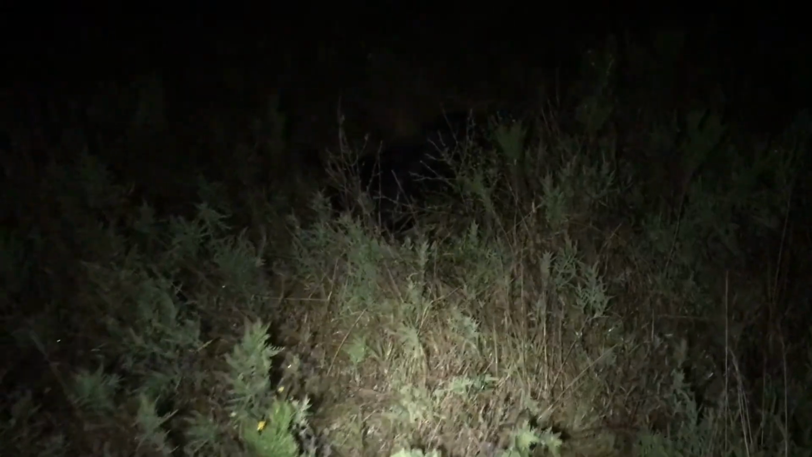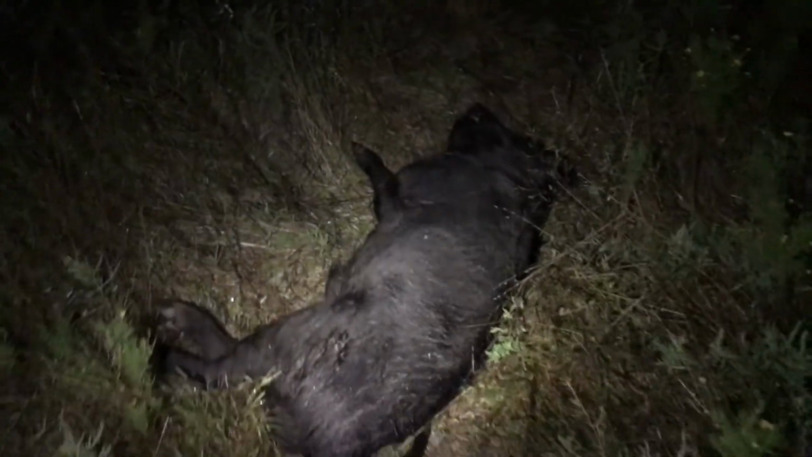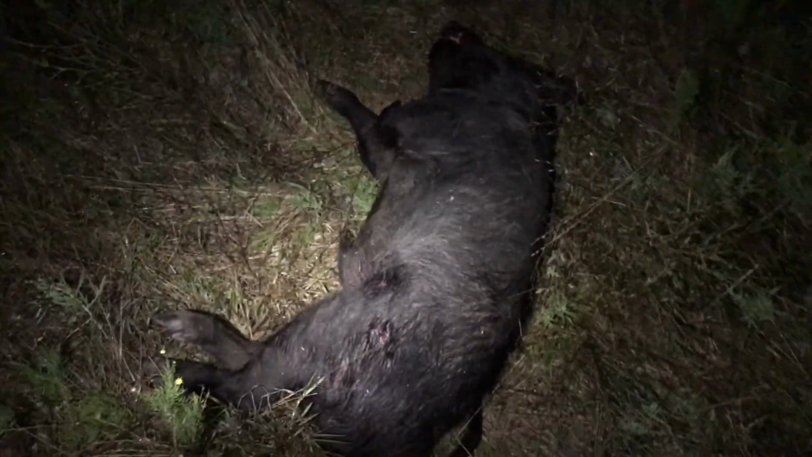So we're gonna go get that, get it loaded up, and honestly, I'm about done. So we're gonna get that one loaded up and then call it a night. It's a pretty good sized hog. It's not as big as the first one we got this morning, but that's a big one.